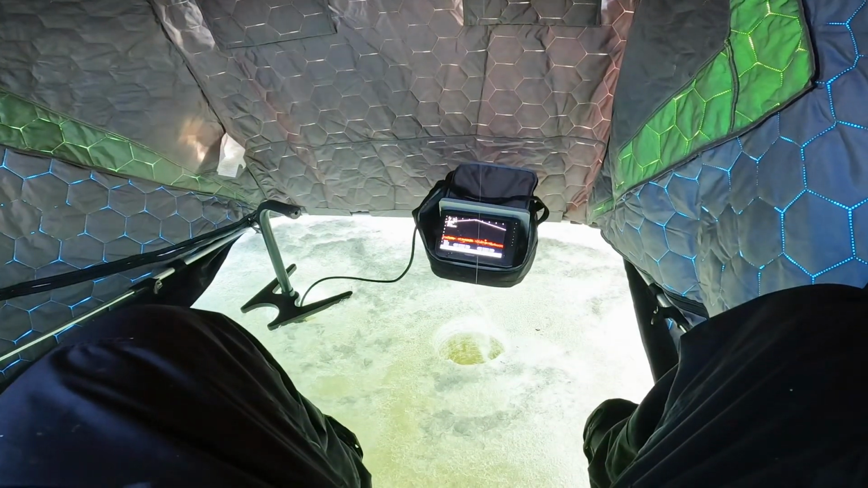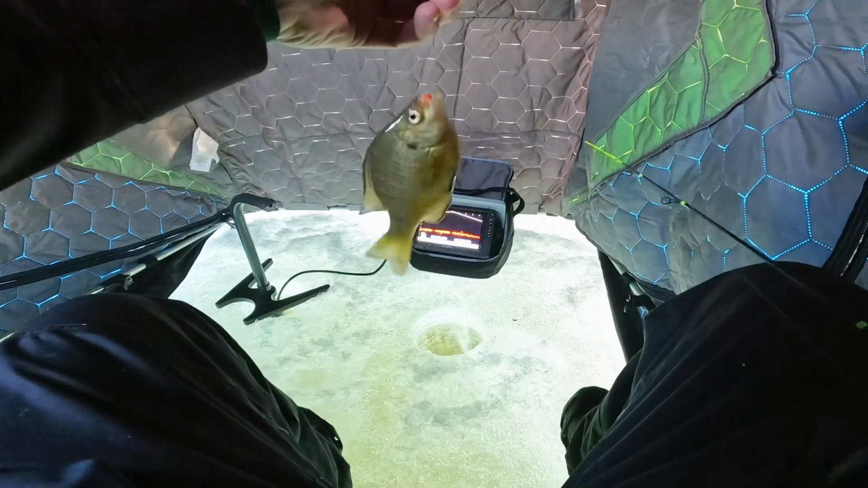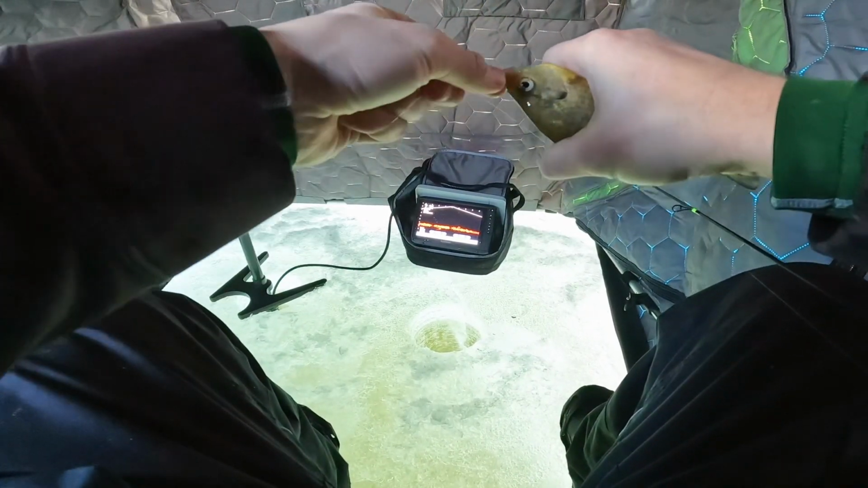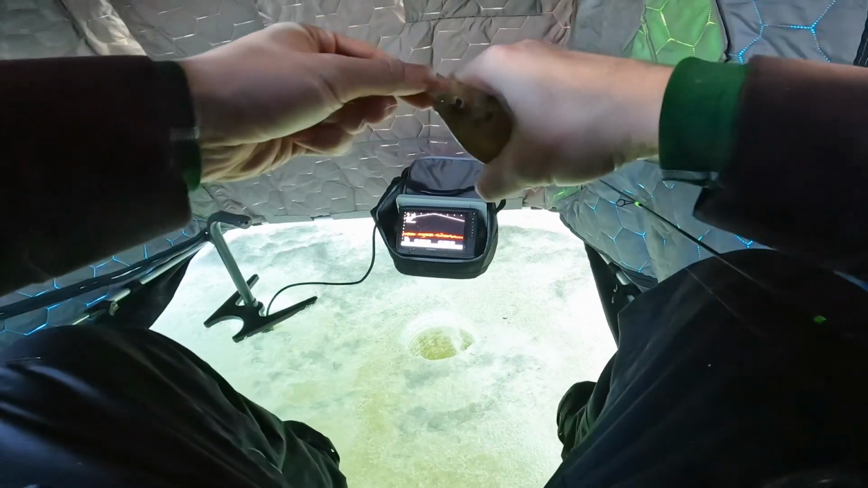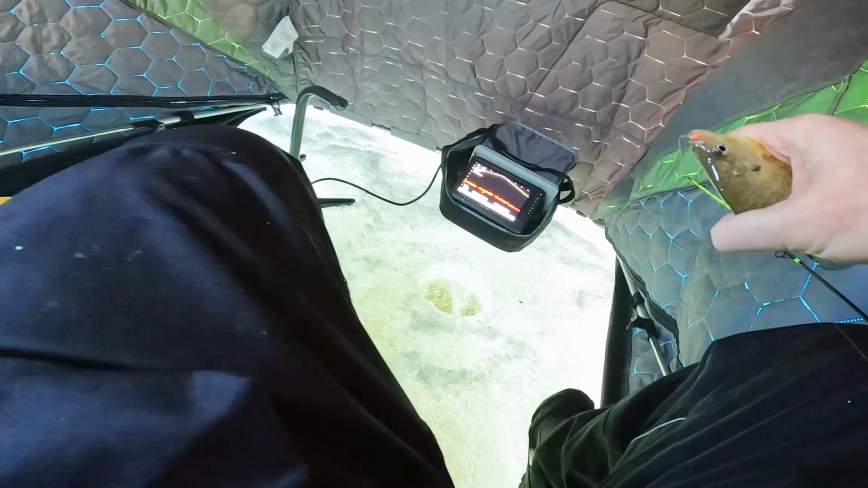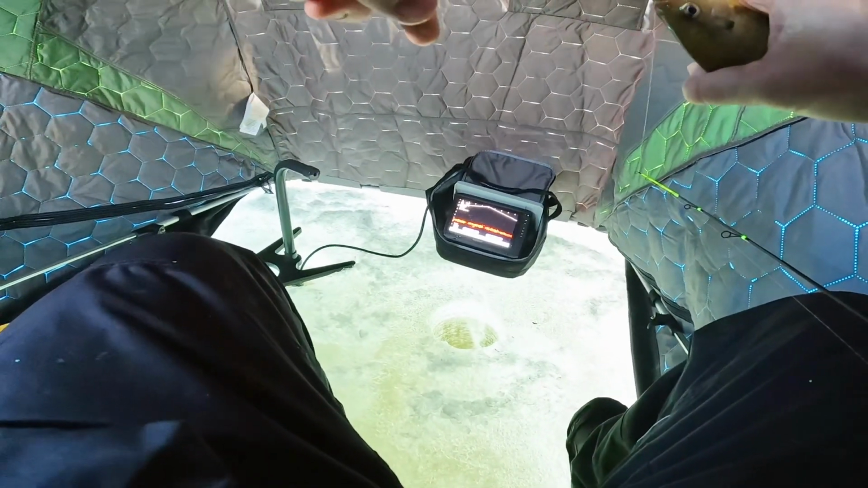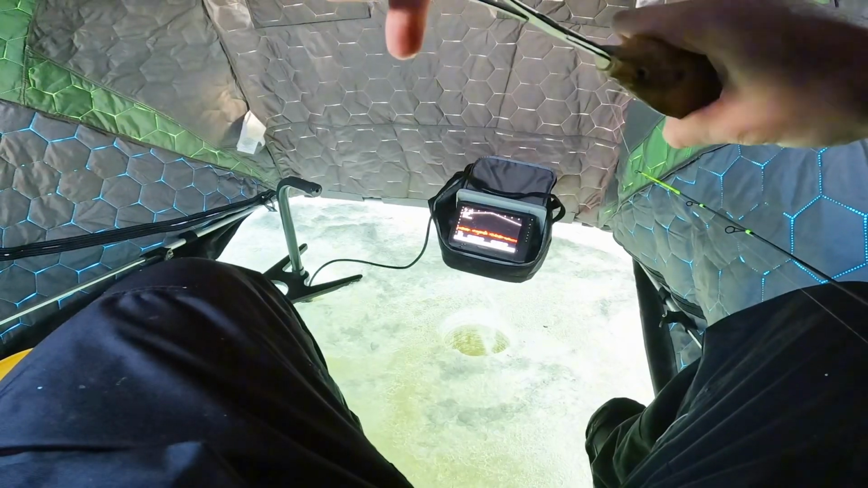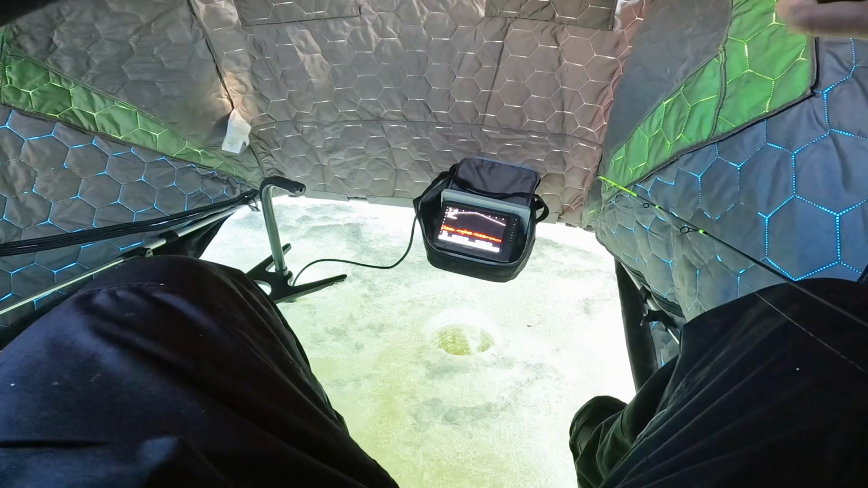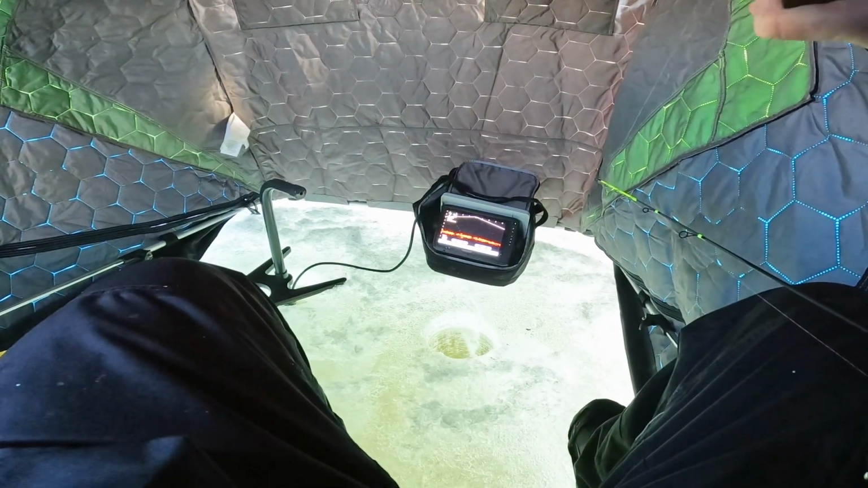That's still a small gill. First one, he barely touched it. Dropped it back down and he absolutely smoked it. They're starting to turn on a little bit better. Not really getting any bigger fish per se, but maybe those big ones we saw this morning will come back around this afternoon.